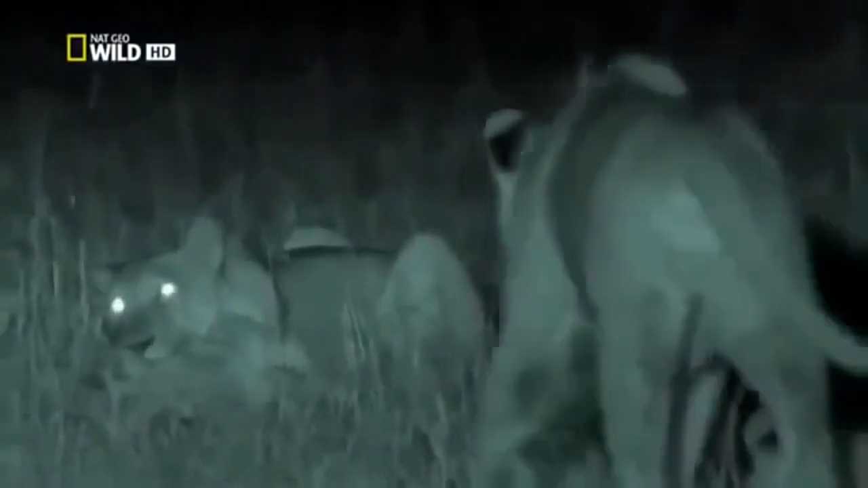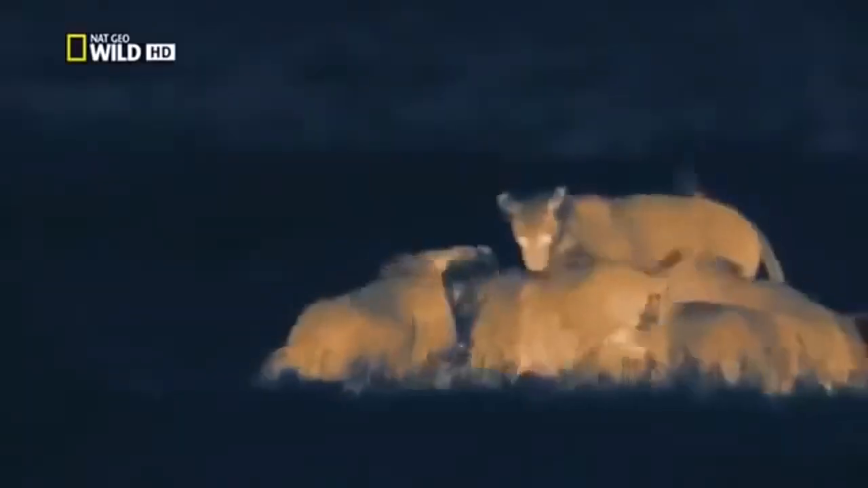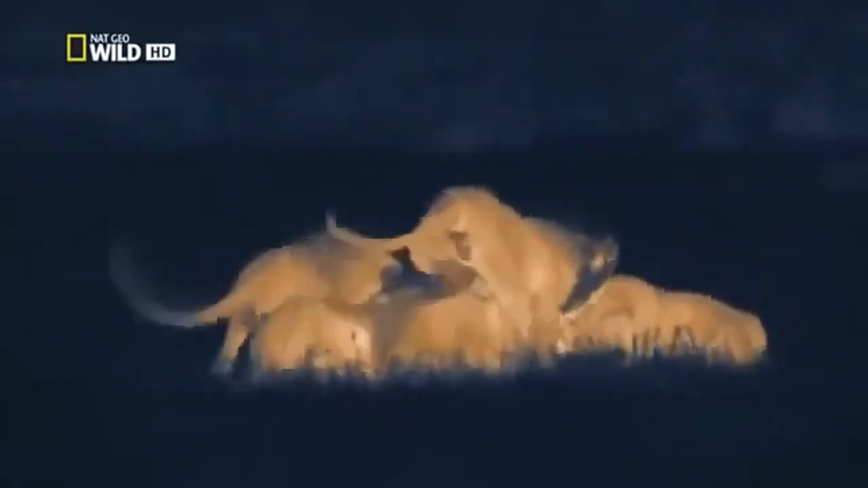But the meat won't be enough to feed the whole gang. At first, her brothers let her savor the kill. Then hunger gets the better of them. In a way, they are passing their first test, taking what they need by force. The huntress is left with nothing. For her and her sisters to survive, they need to get away from their greedy brothers.